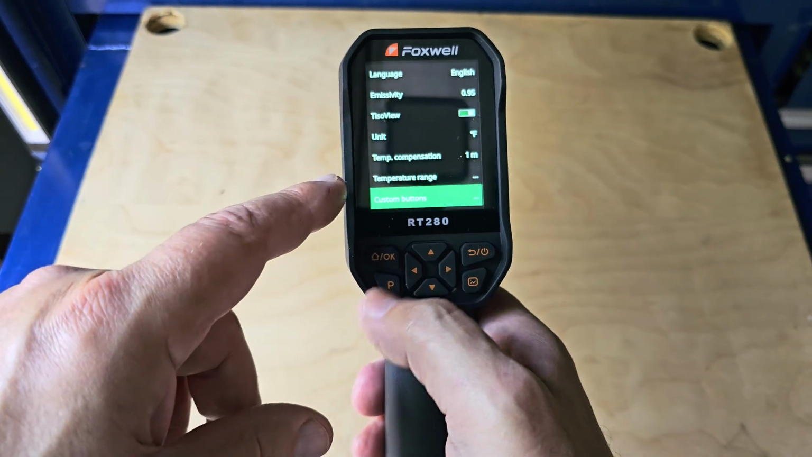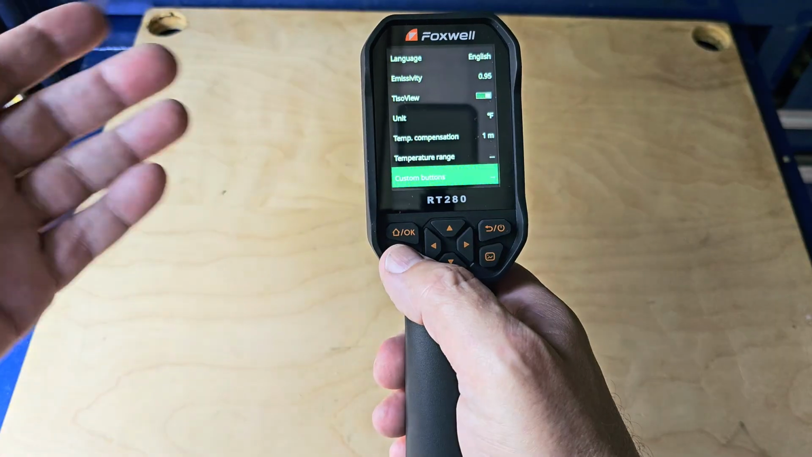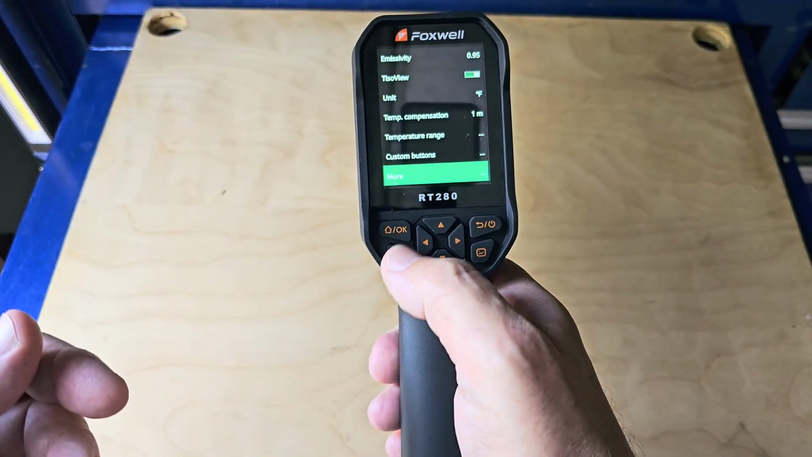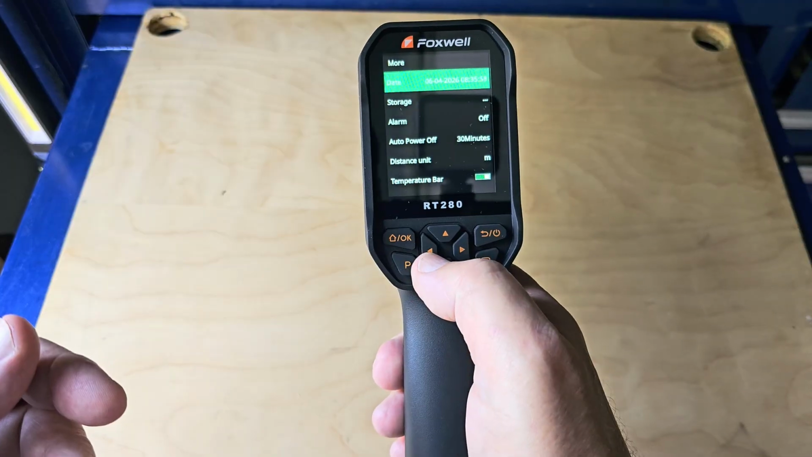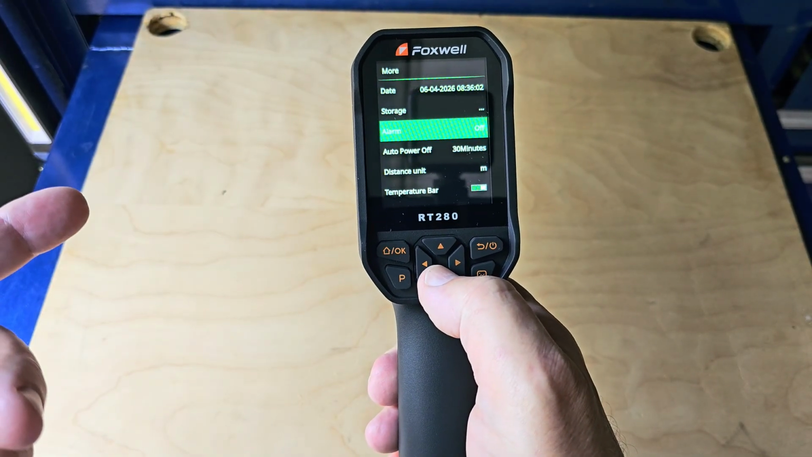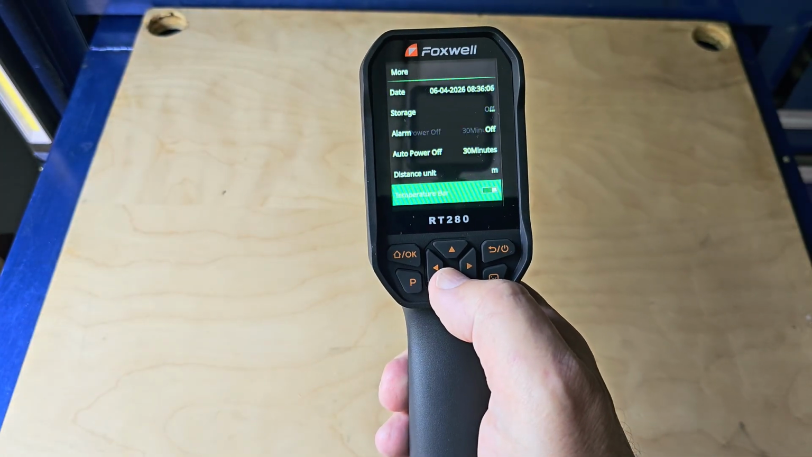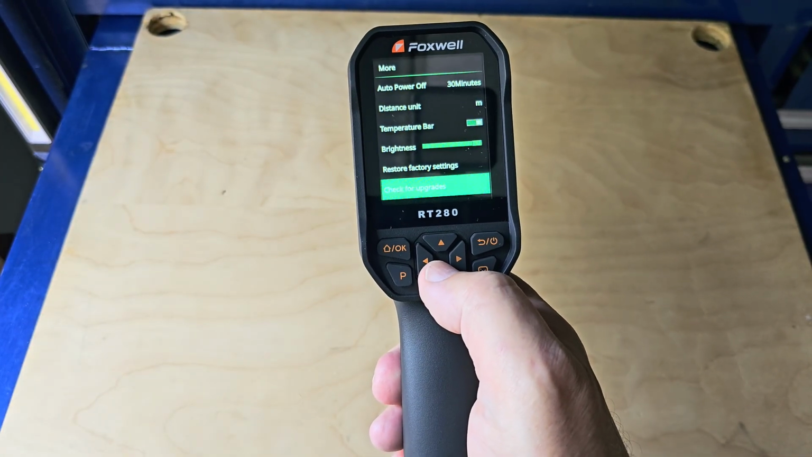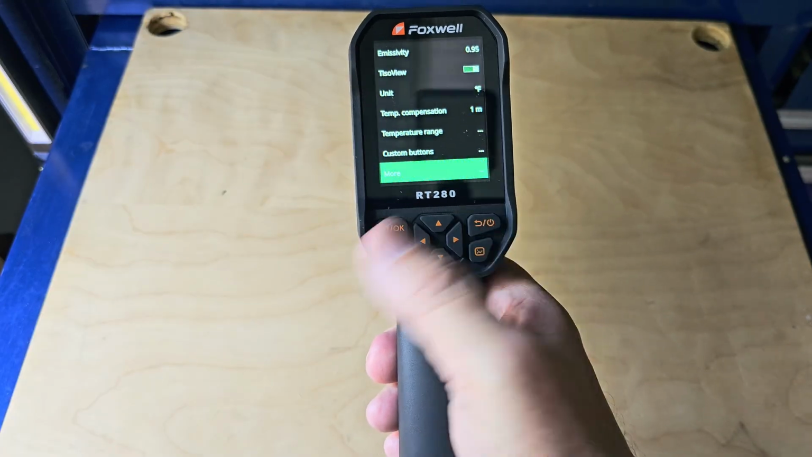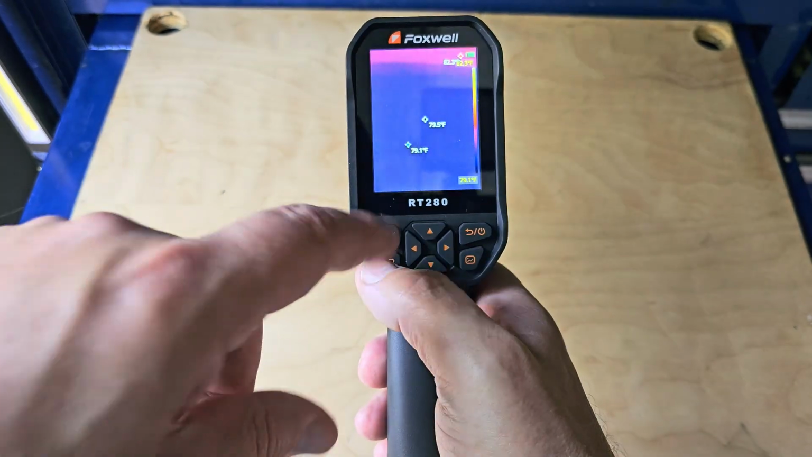And then you got a custom button, which is, I think, this P button right here. You can set that up for pretty much whatever you want it to do. Got more. I've already got the date set. It does have 8 gigs of storage. I got the alarm turned off. Go back again. If you hit again, it takes that menu away.